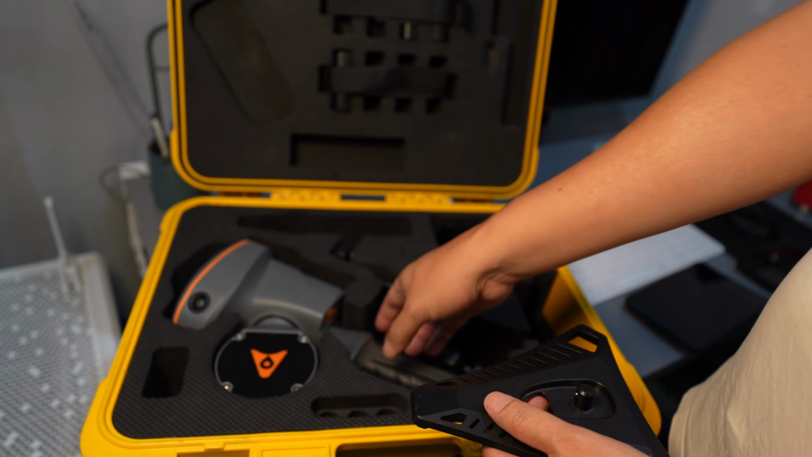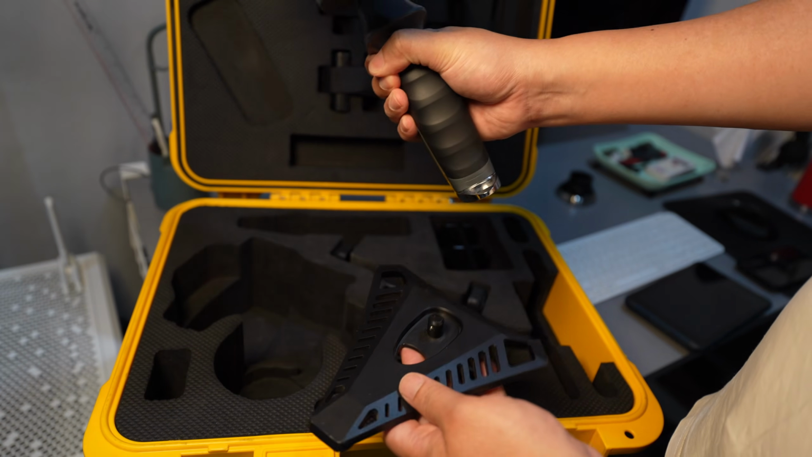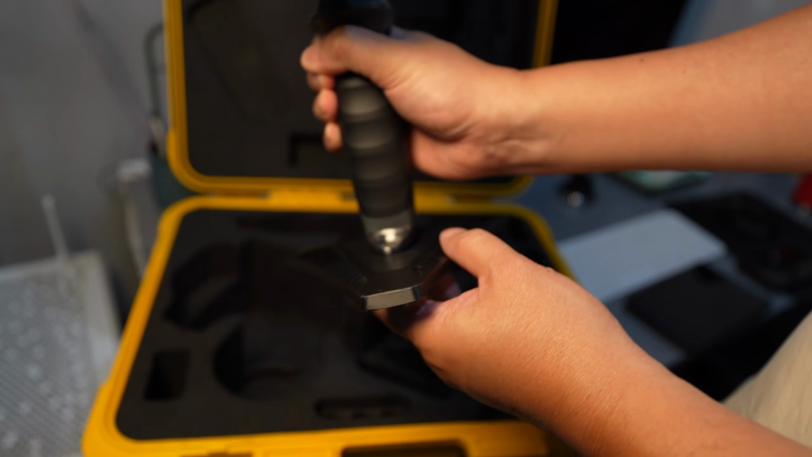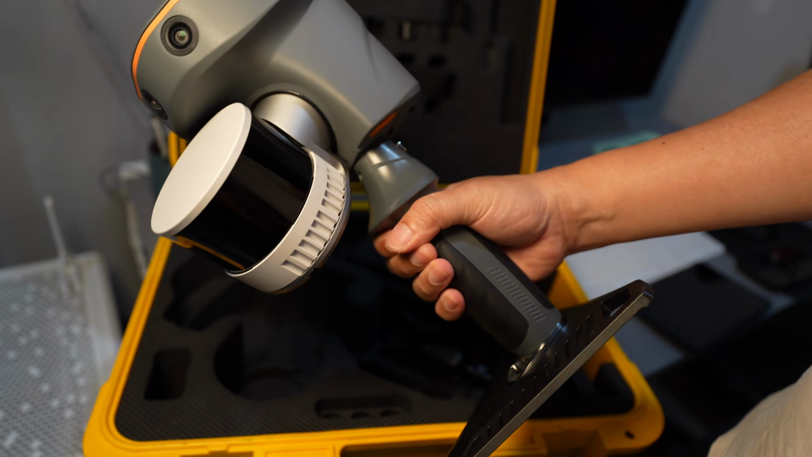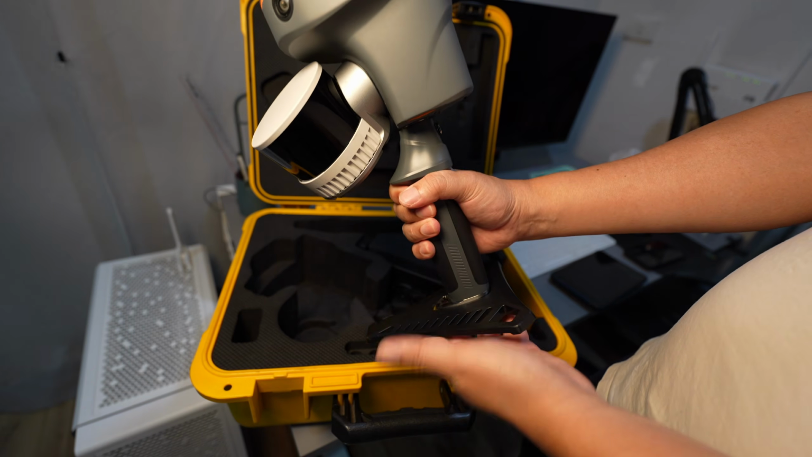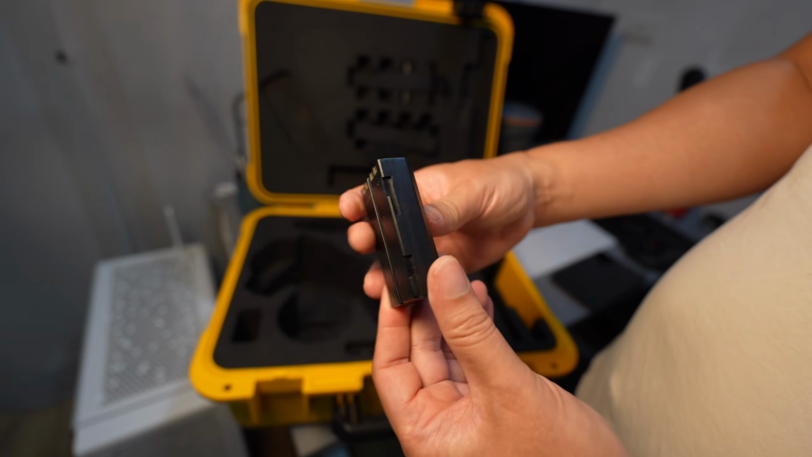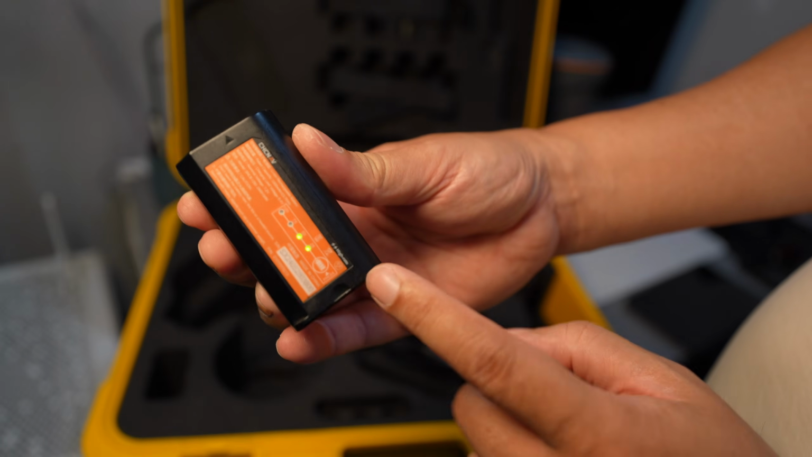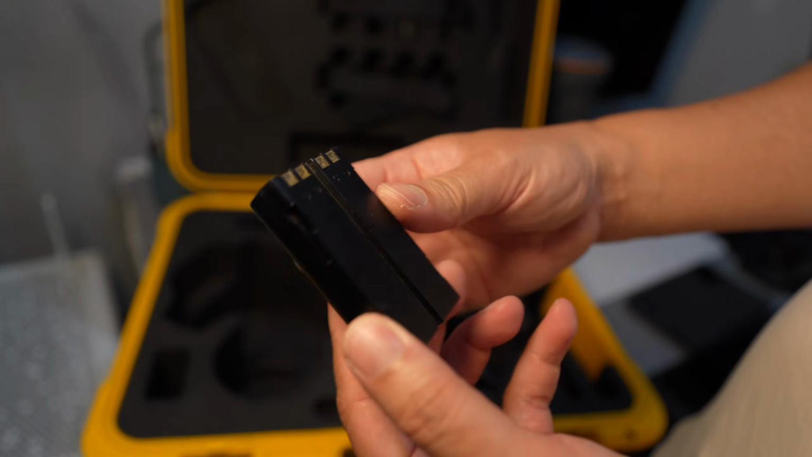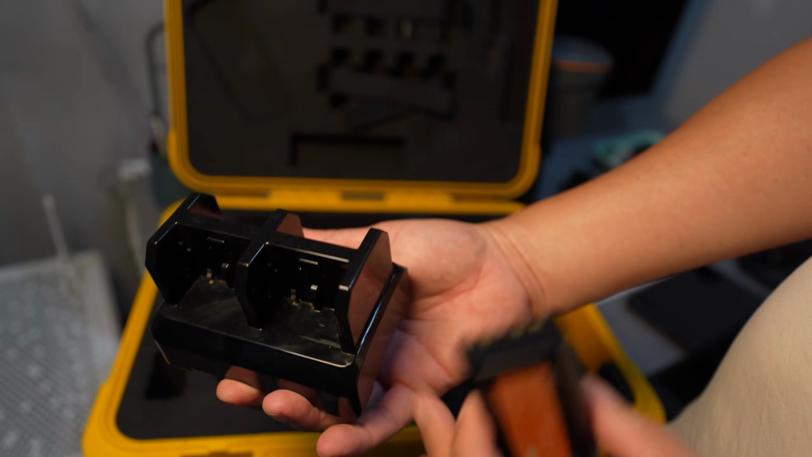Here's the base plate. Just push the handlebar in and it locks automatically, with no need to tighten a thumb screw like with other scanners. The scanner comes with 4 cartridge batteries, each equipped with an LED power level indicator. You can charge all 4 batteries at once using the cradle.